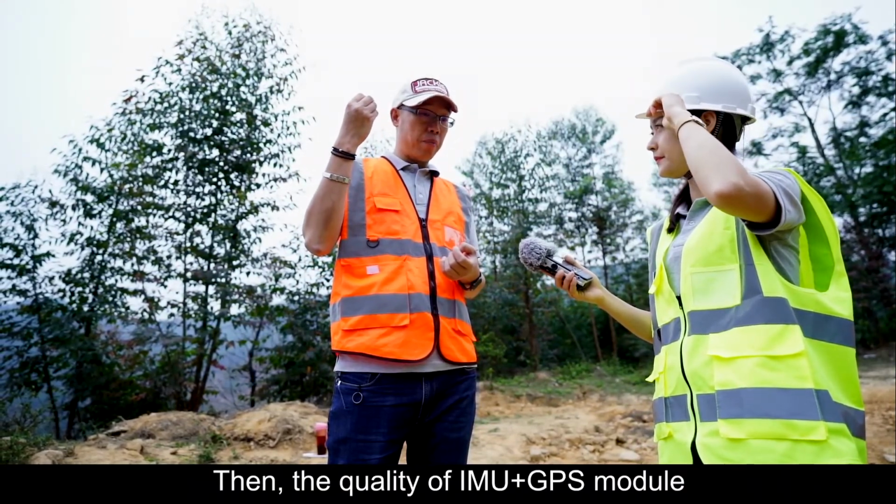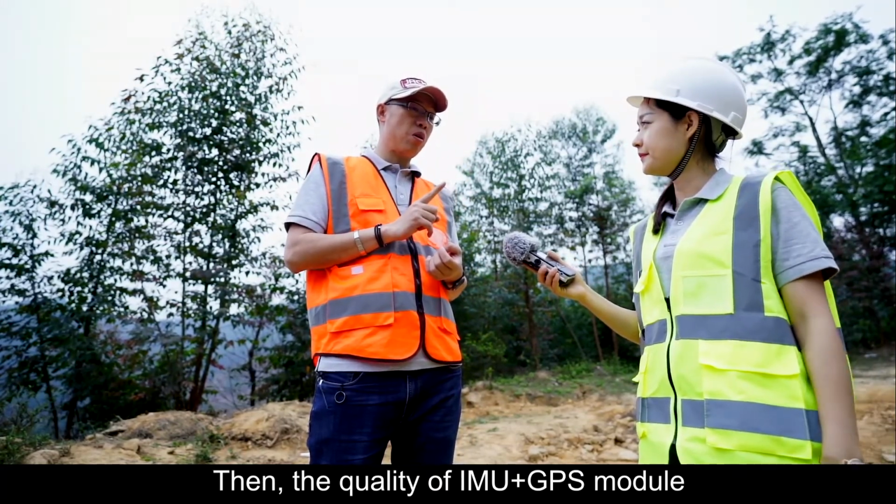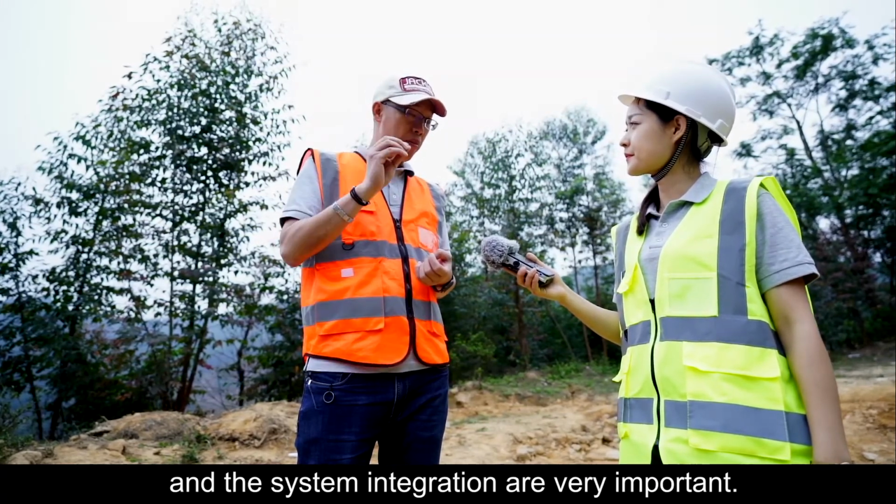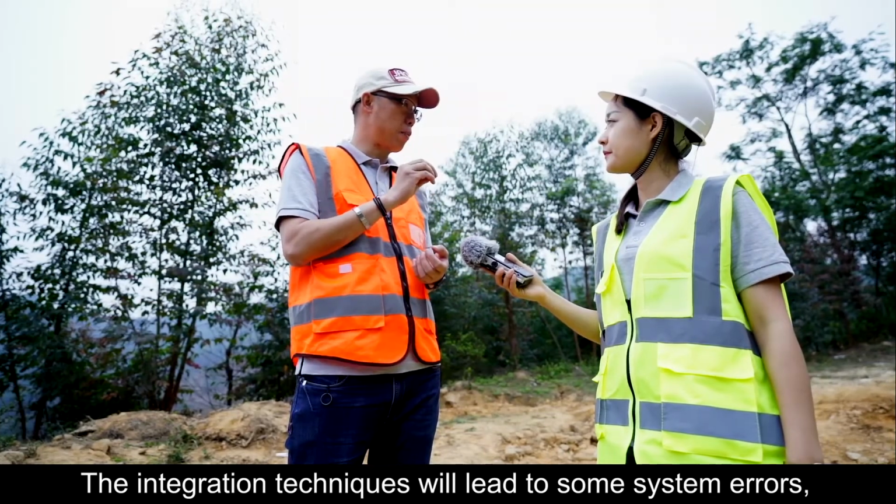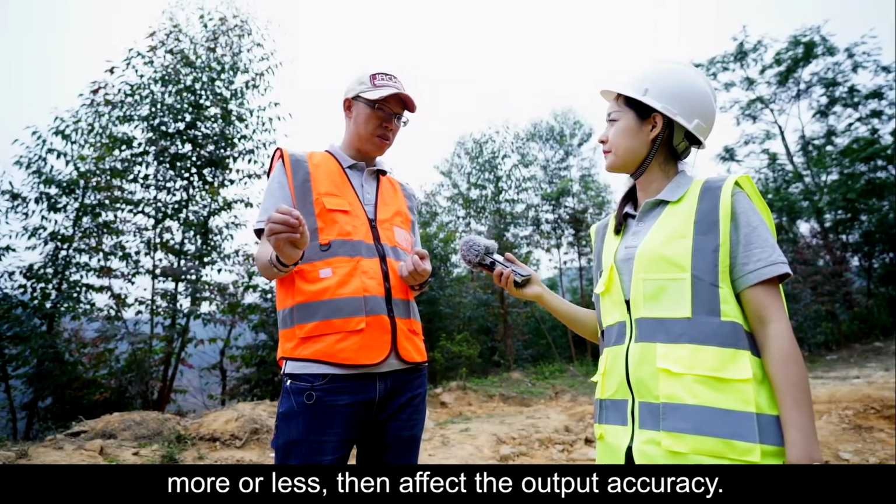And then the quality of the IMU and GPS module and the system integration are very important. The integration techniques will lead to some system errors, more or less, which then affect the output accuracy.